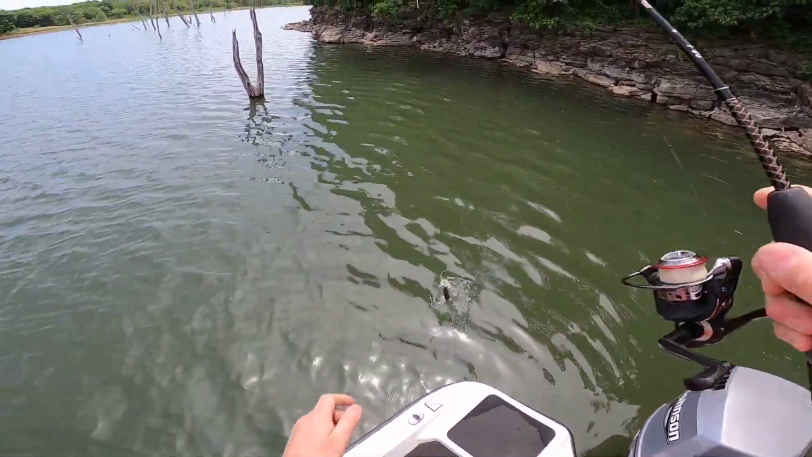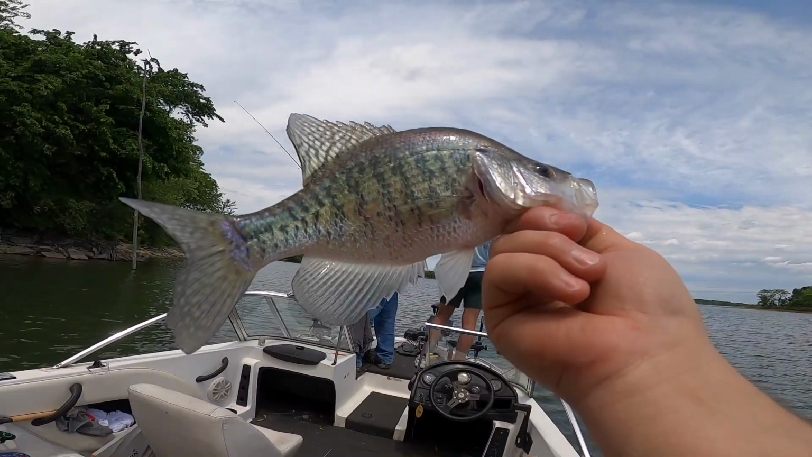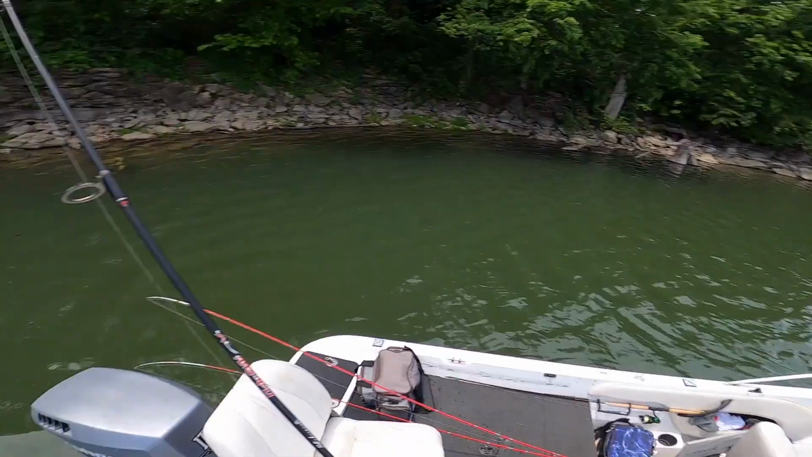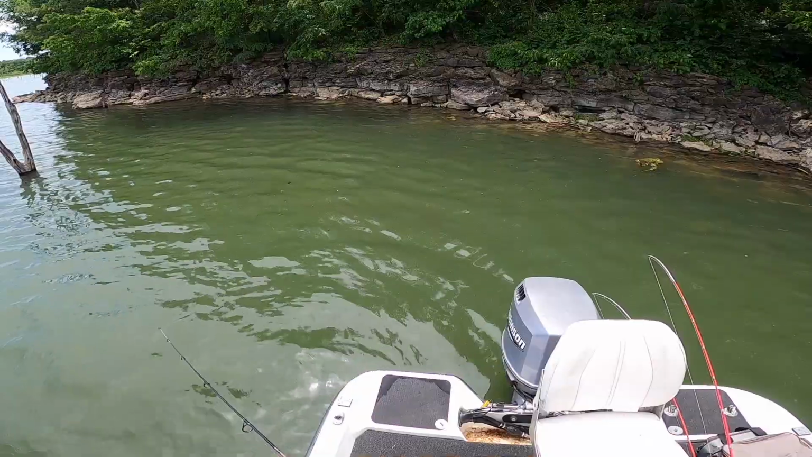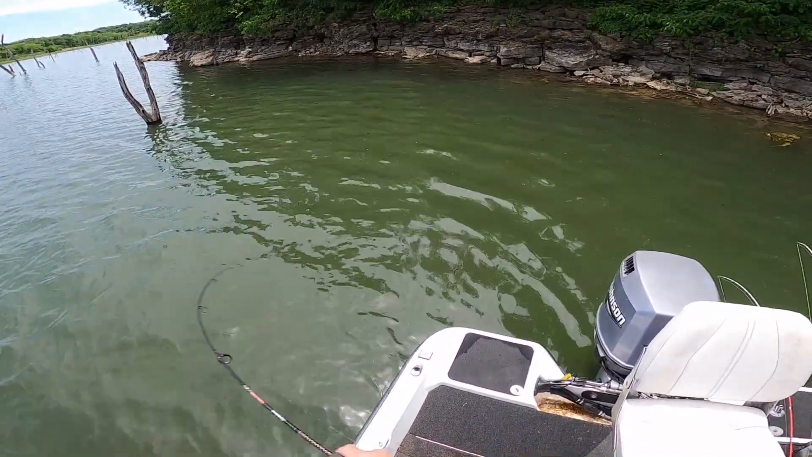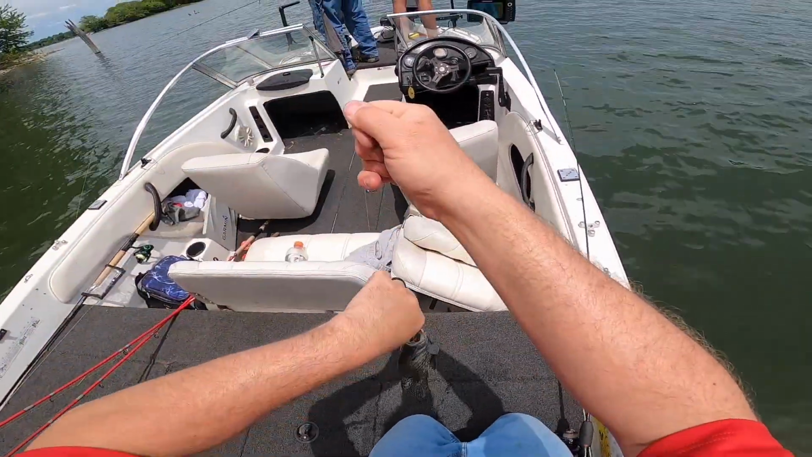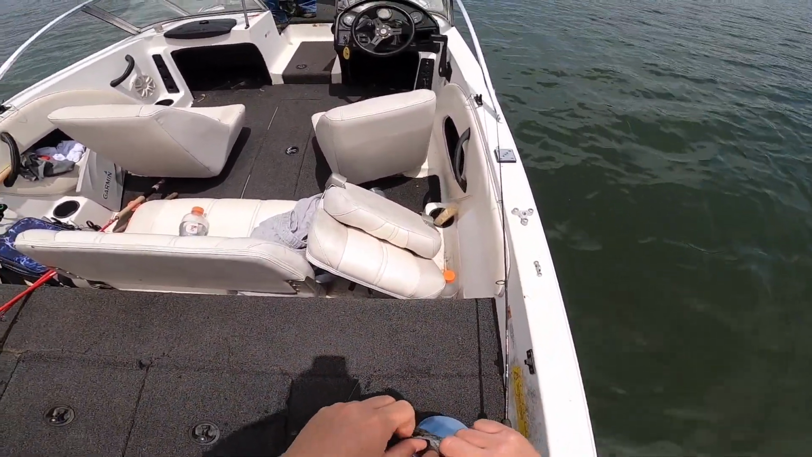Yeah, I'm catching them, man. Got another one. Oh yeah. He's a skinny, probably 10-inch fish, but yep, I'm happy to catch him. It sure beats work, I'll tell you that much. Yeah, those aren't terrible fish. I mean, they're not monsters, but at least they're biting. Those other fish that we were finding were just staring at our jigs and giving us the stink eye.